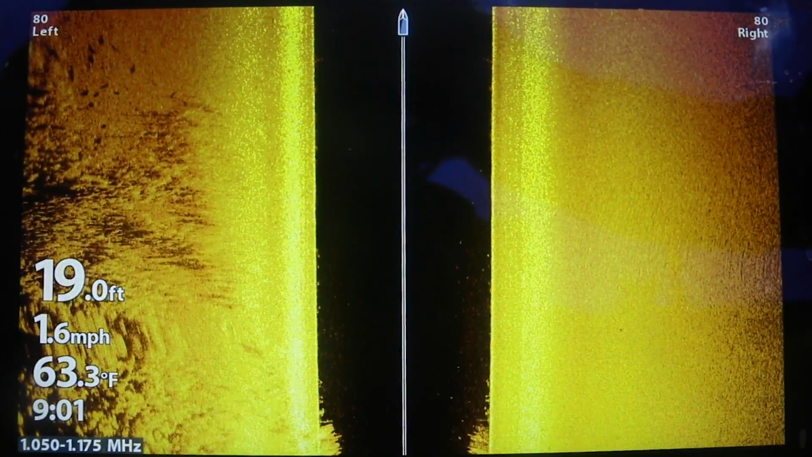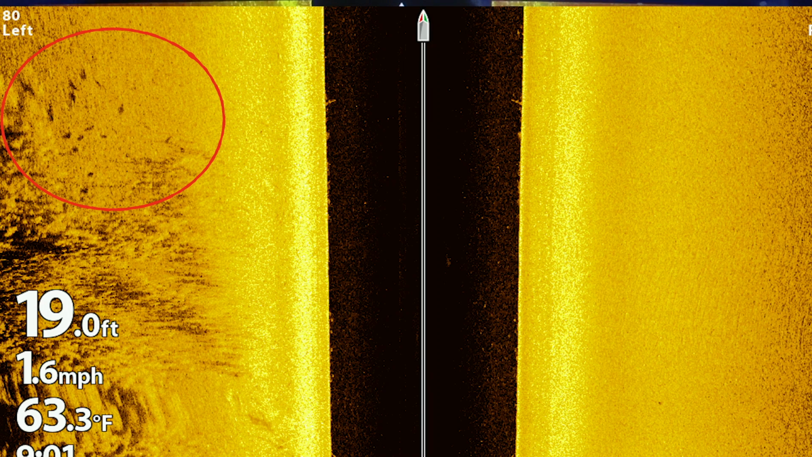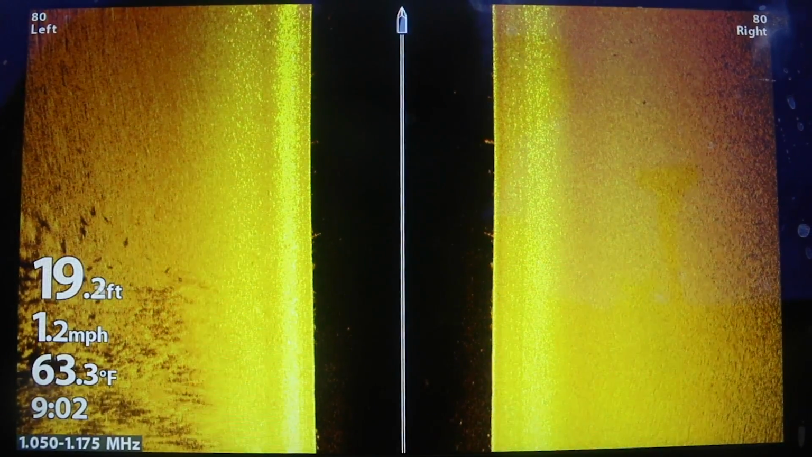Here's more fish, and I'll go ahead and take a screenshot for you. Now, those fish are on kind of a pocket void, an inside-outside turn in the weed bed. You can see we had this real thick pot of weeds that goes real far out, and then the walleyes are tucked right into this little corner.